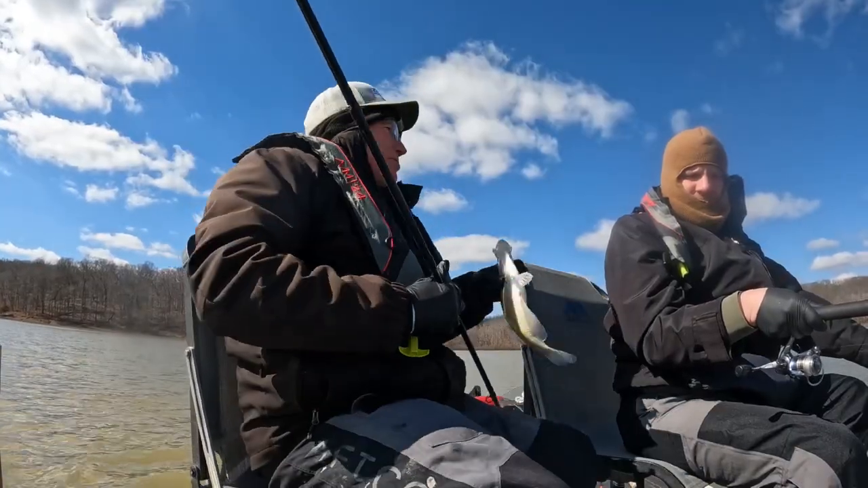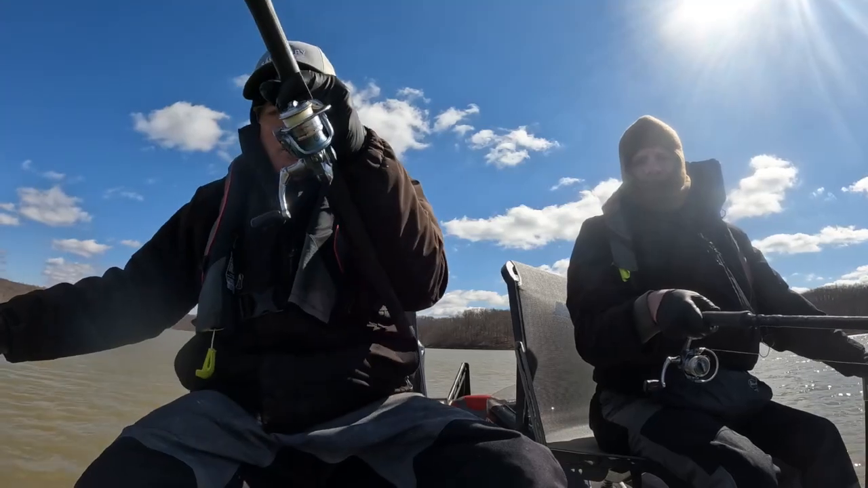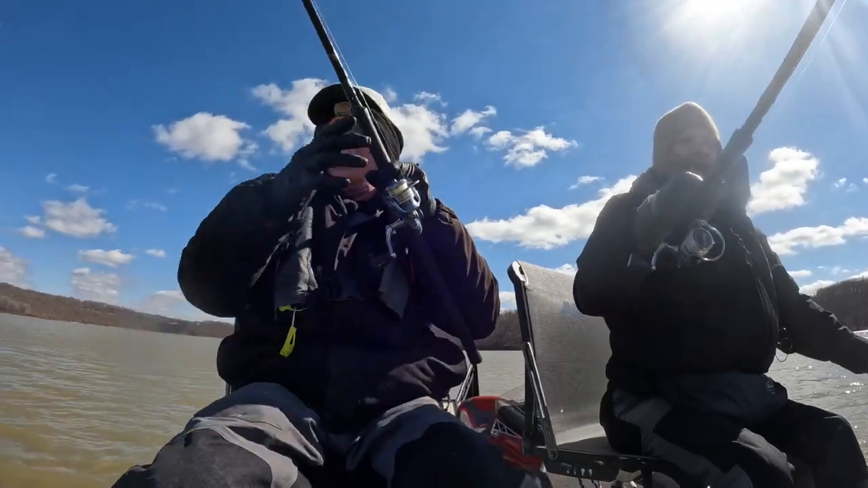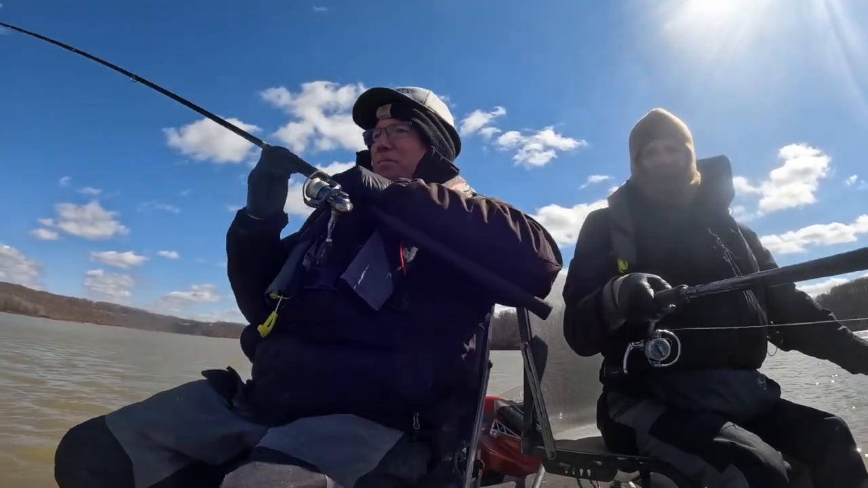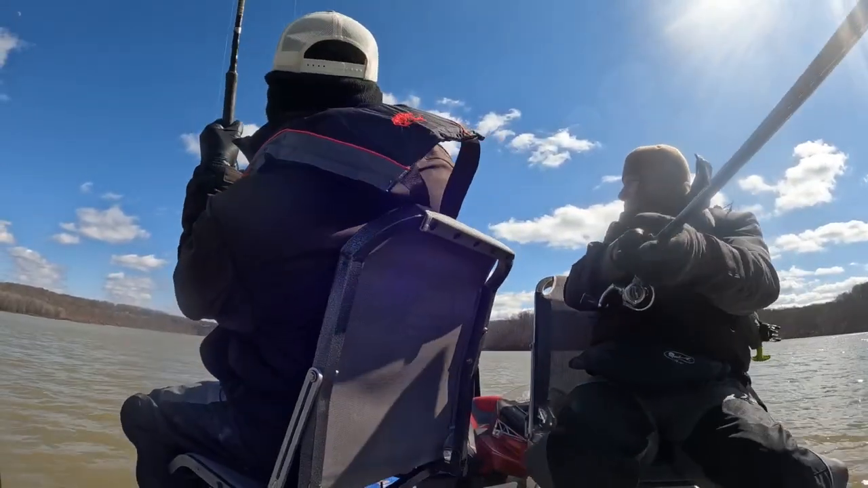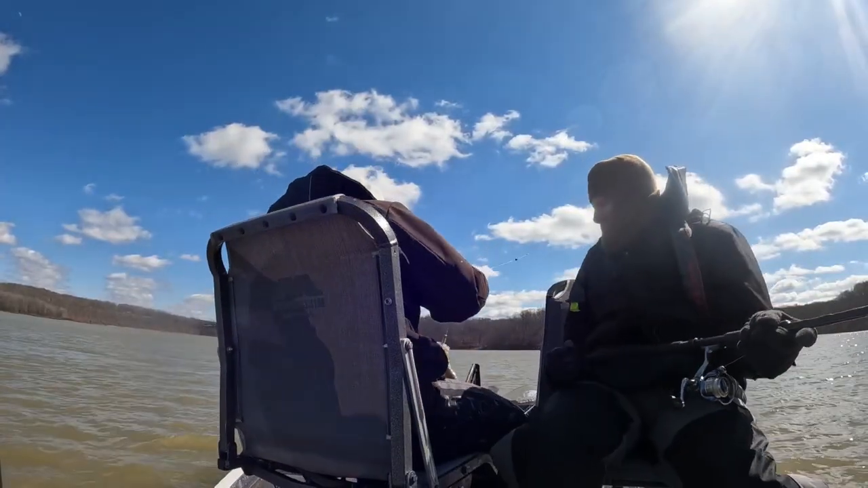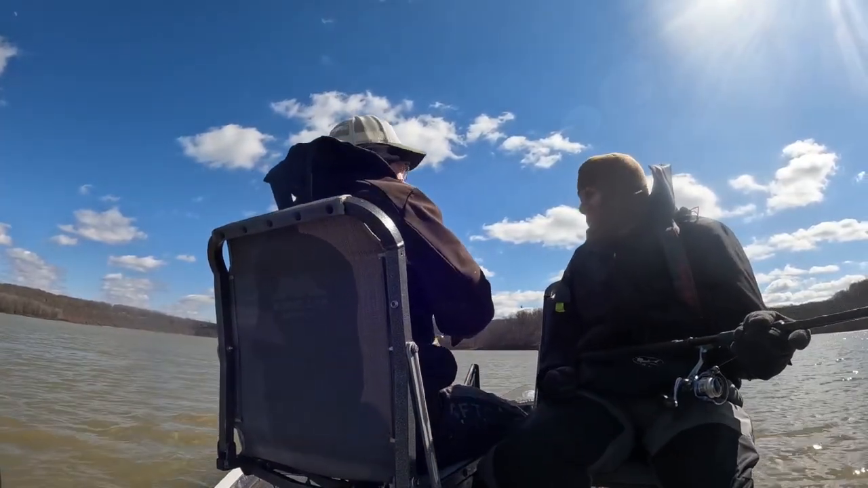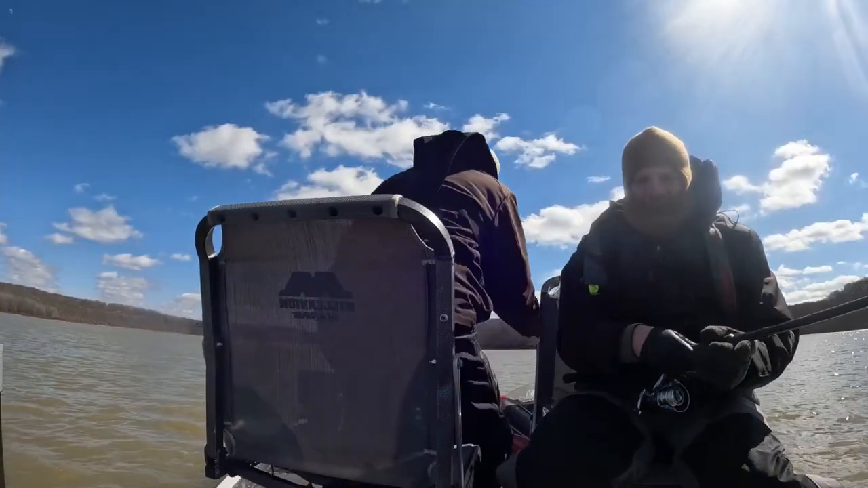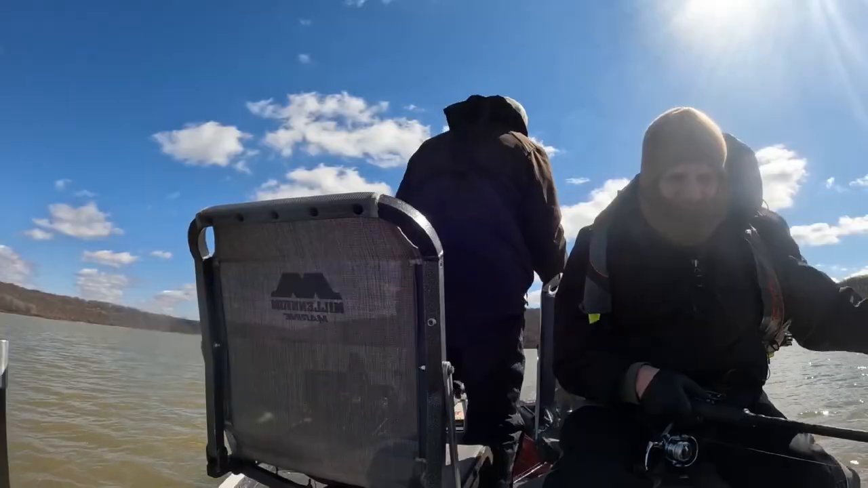Got the lake to ourselves today. I know. It's great. There he comes. I knew that was a good fish. Oh, it's a stud. That is a stud. He was right on top of that stump. I thought he was part of the stump, but nah, that's a fish.